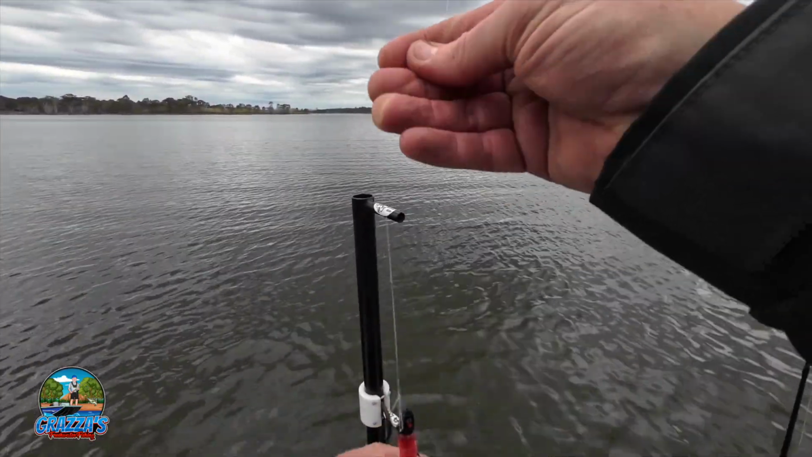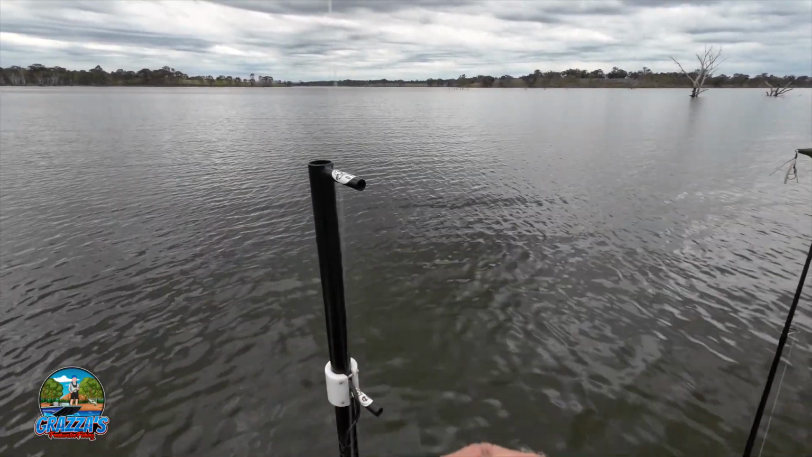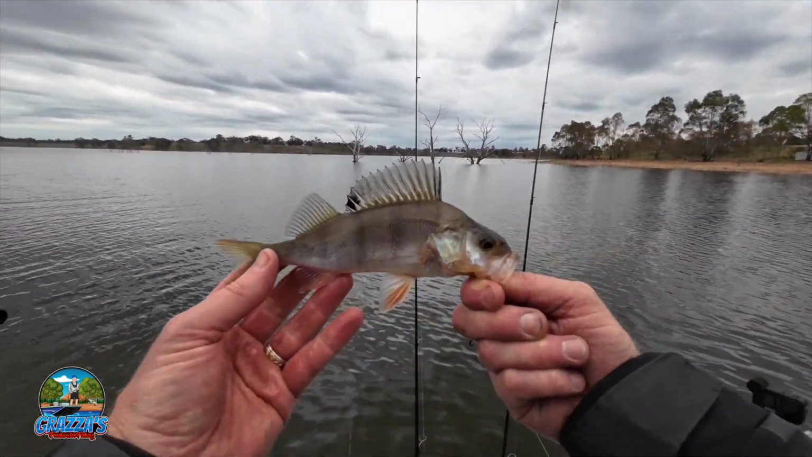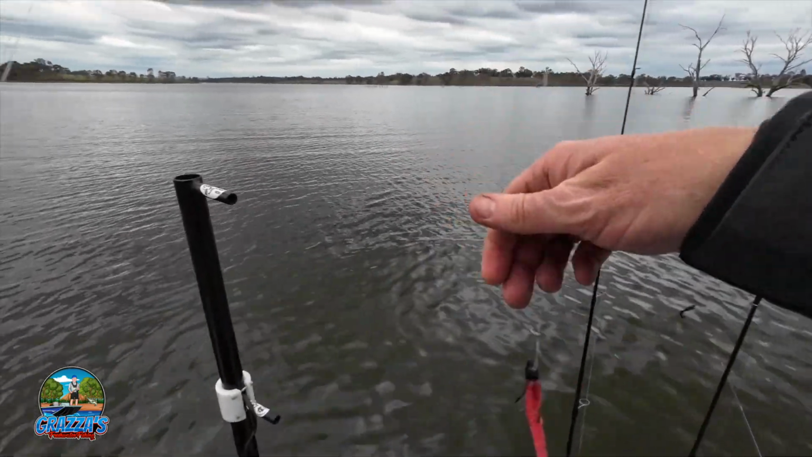Ripper, ripper. There we go. Not a big one, he's only small. That's okay. There we go. Good stuff. Red bomber, hey? Done the job.